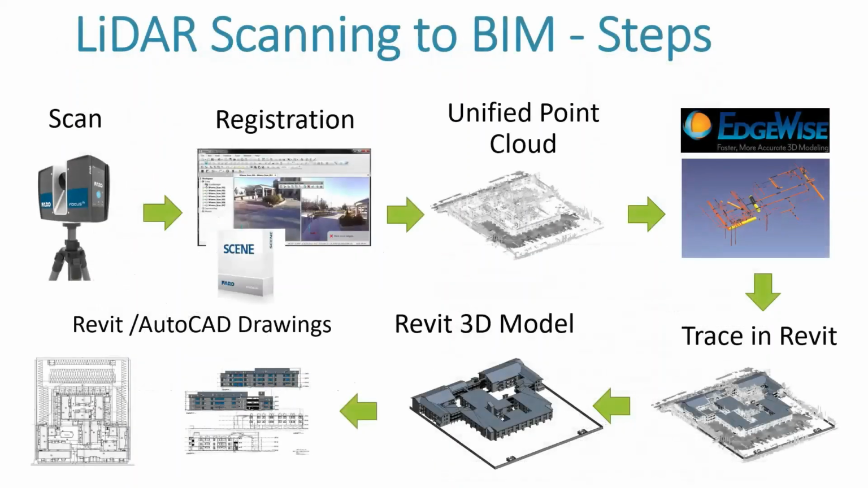So how does it really work in the field? How does the process work? Well, we take the scanner, we go to the location, we scan however many scans we need. The bigger the project, the more complex, the more rooms, the longer we're going to need to be there, the more scans we need to take.